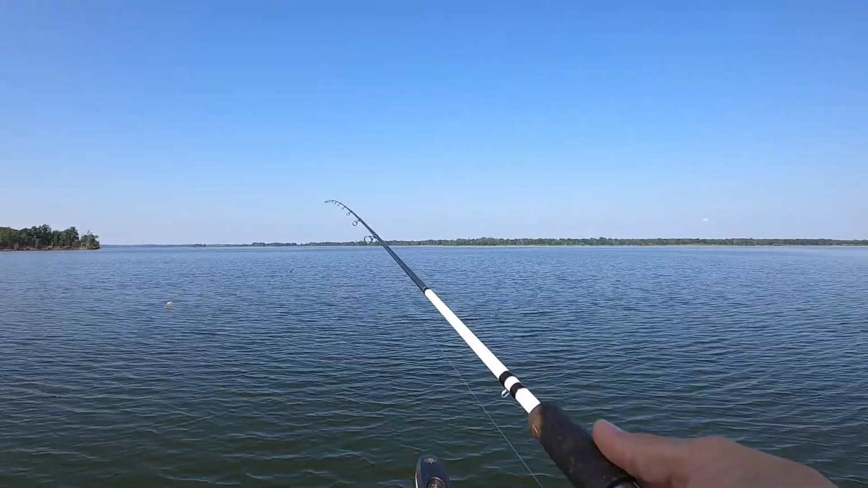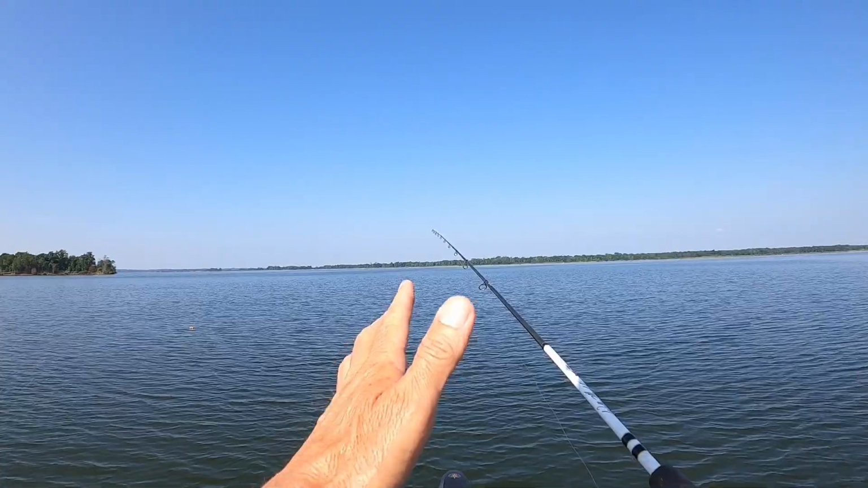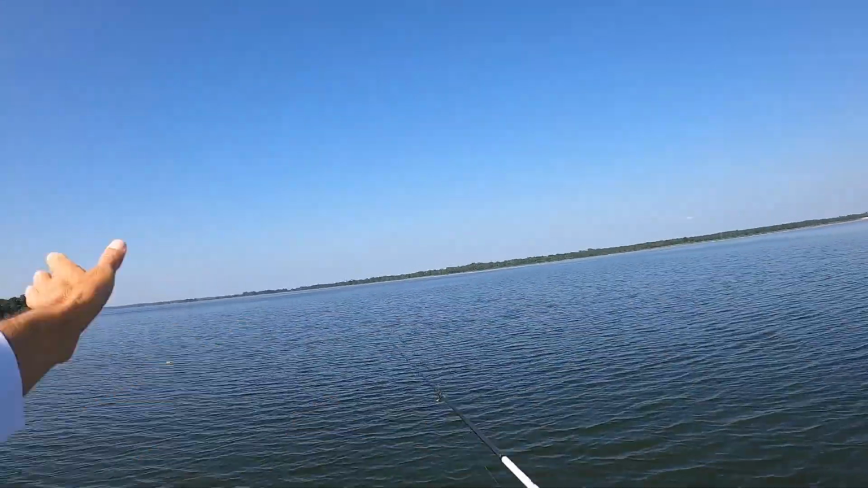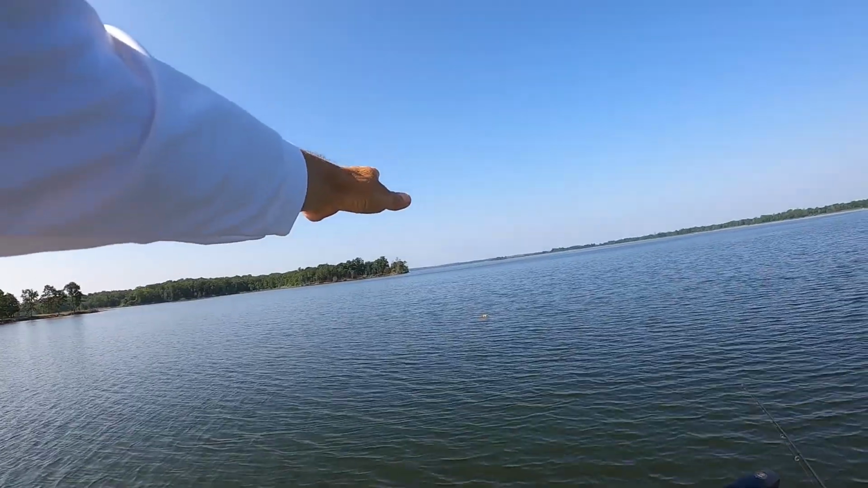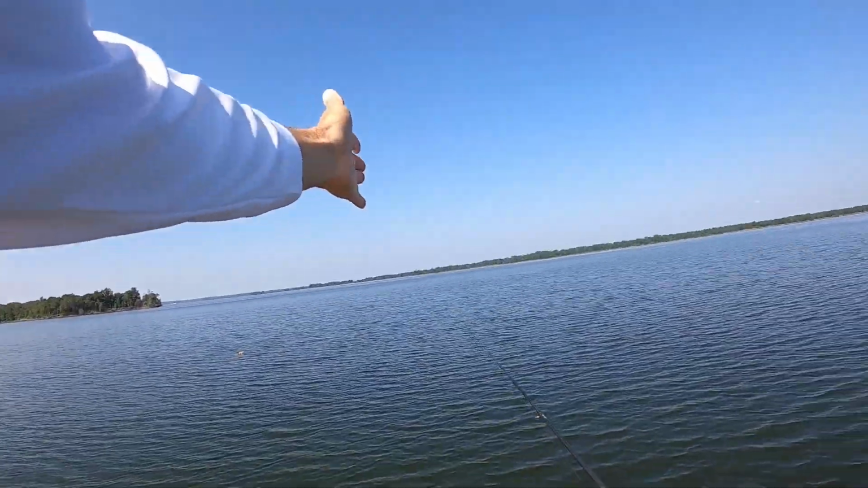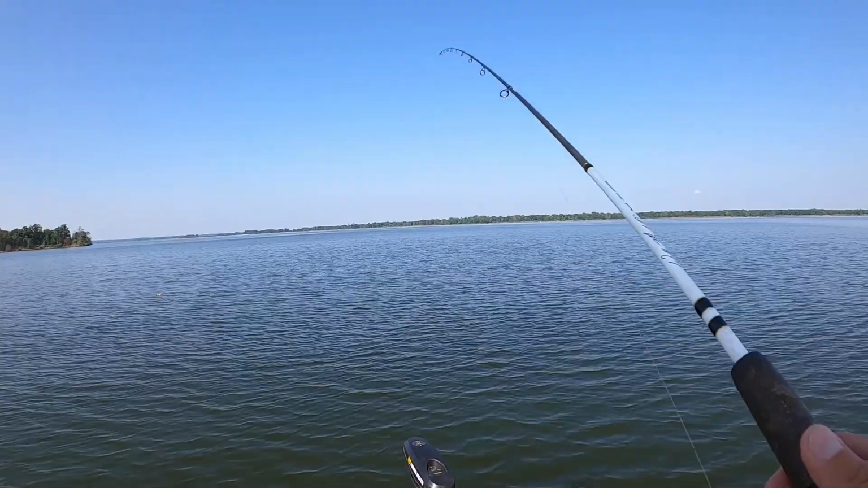You gotta open that up. Right out there. See, the way the wind's blowing, my buoy's right over here. Well, when I came up through here, the wind was blowing from this side over this way. And so when I dropped it, it's over there. So now I'm having to throw out this way. I've got my boat lined up where it's about at it.